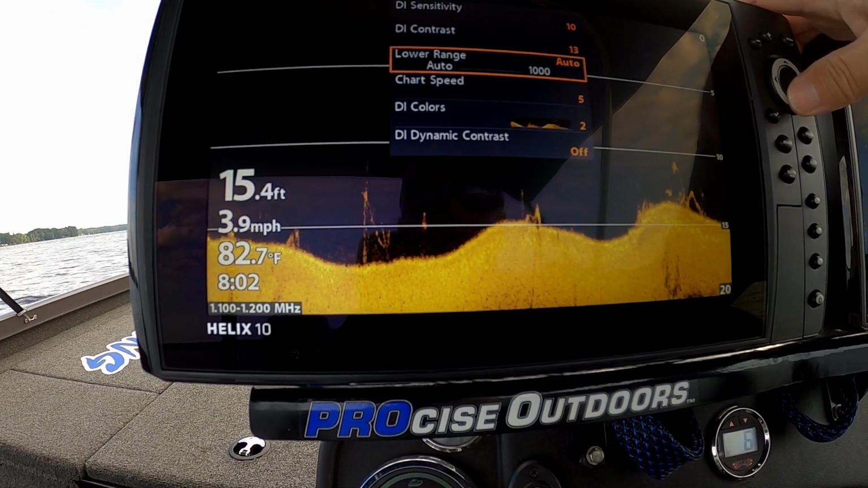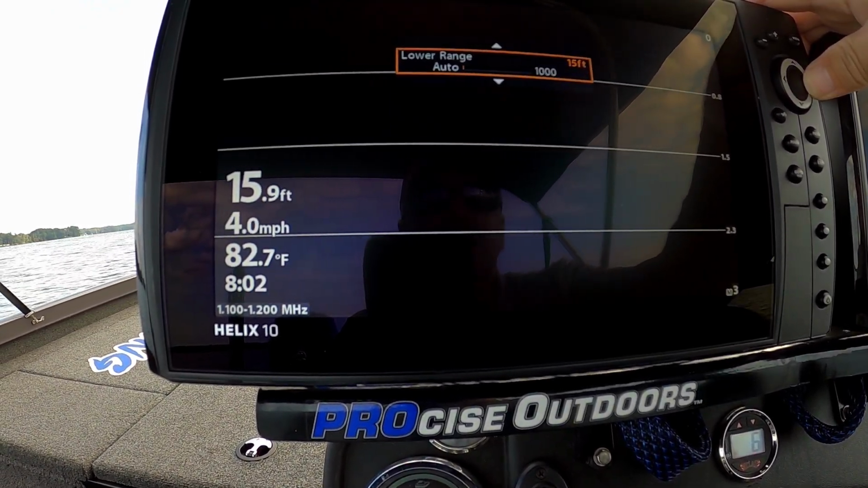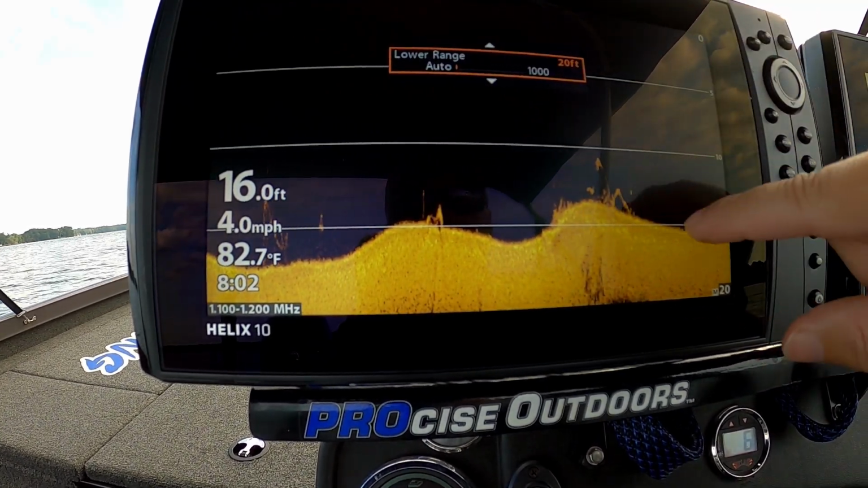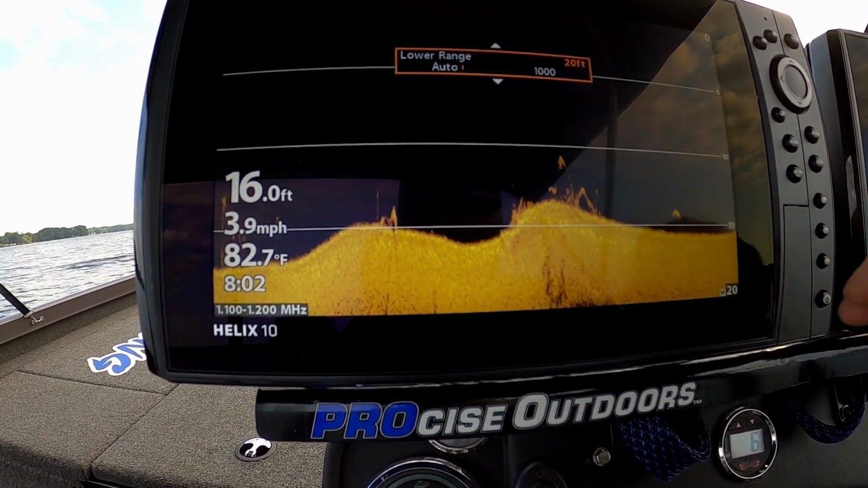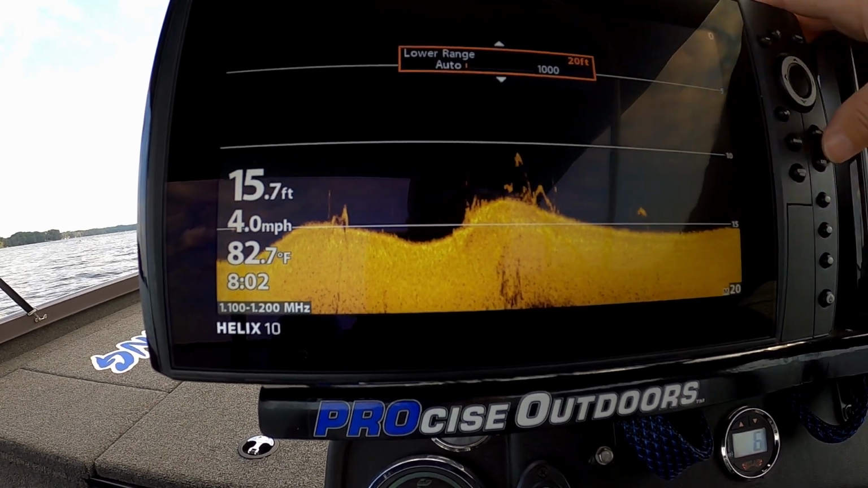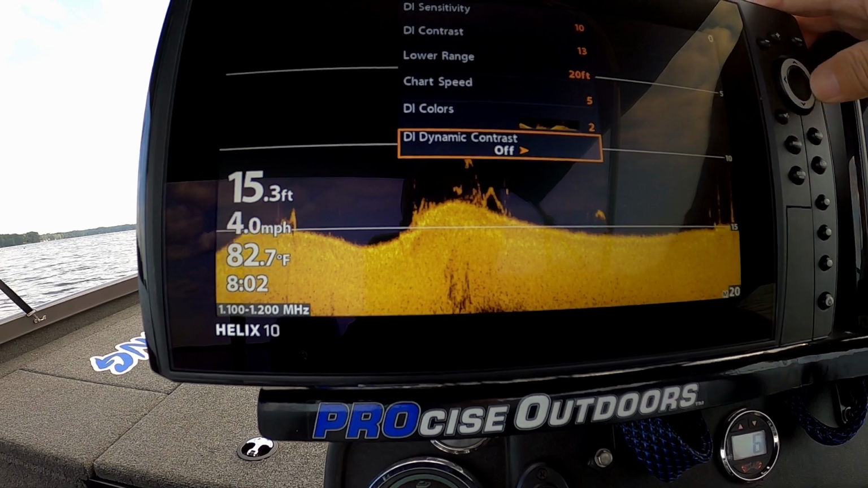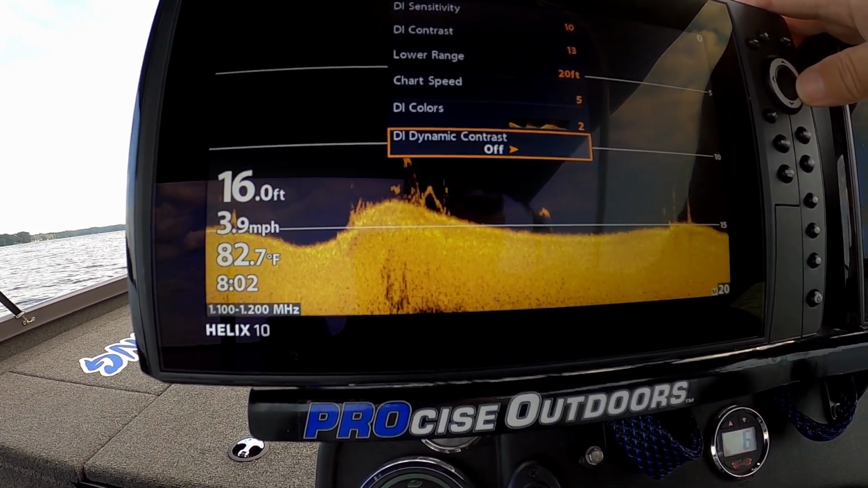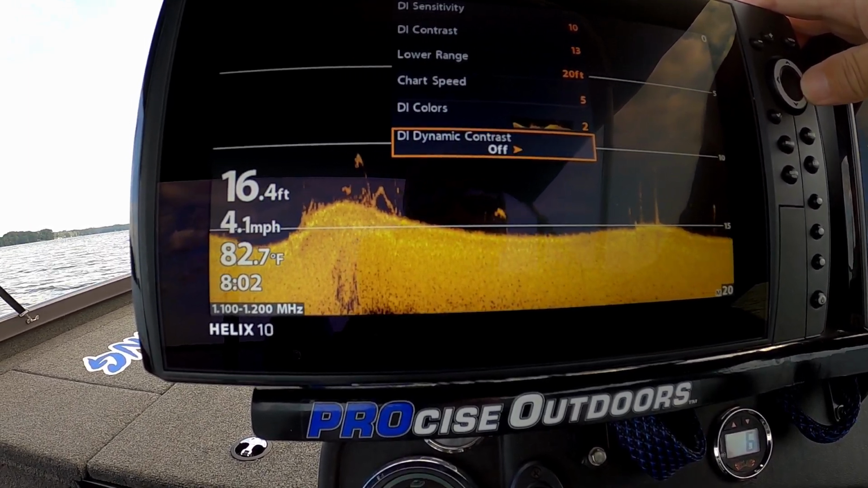Alright, so our lower range, we're going to set a lower range to 20 feet. And that's going to help the DI pick up the bottom quicker, and it's going to keep that bottom where I got a good picture on the screen, so it's not going to bounce up and down on me so bad. DI colors, I like the color. So now we've got this DI dynamic contrast. That was not an option on my other unit. I do not know that it's an option on this transducer, but we're going to turn it on one time and see what happens.